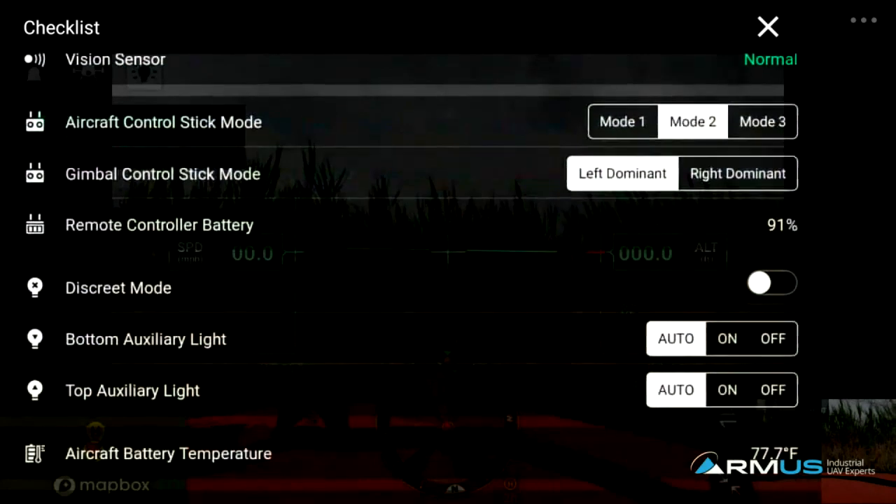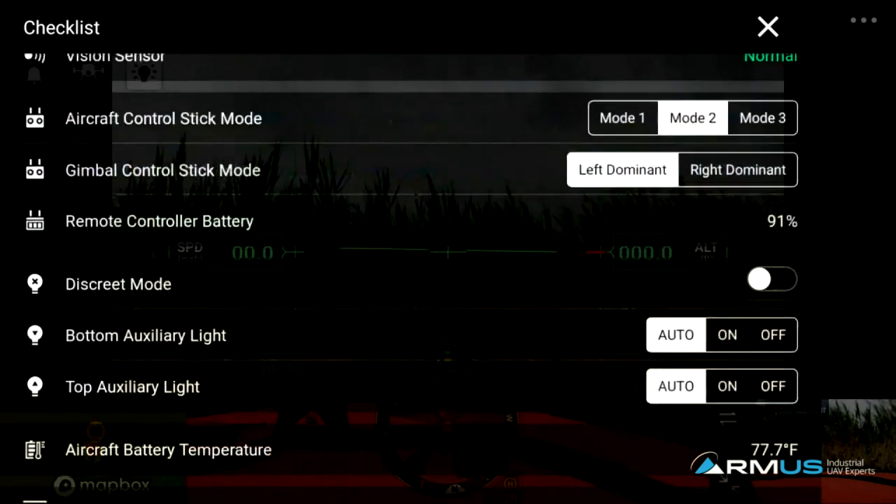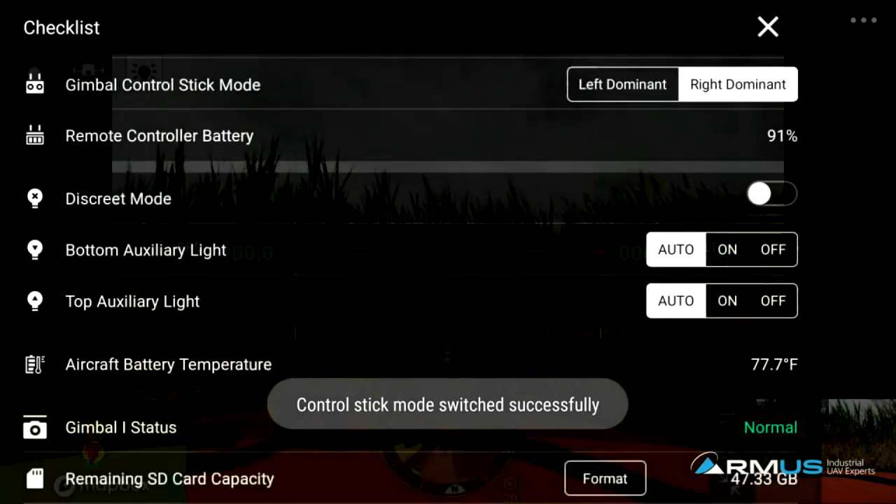We are flying in mode 2. If we're doing left dominant or right dominant as far as the gimbal control goes, and that means moving it on the left stick or the right stick for control. I'm going to change mine to right dominant right now.